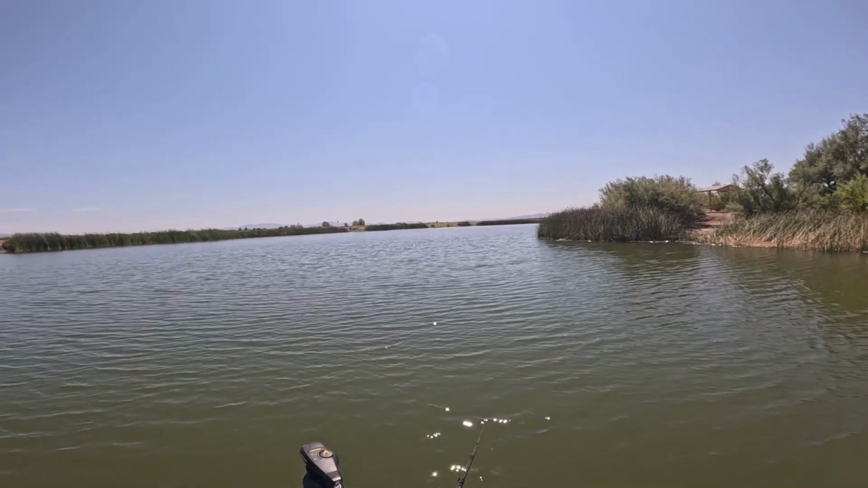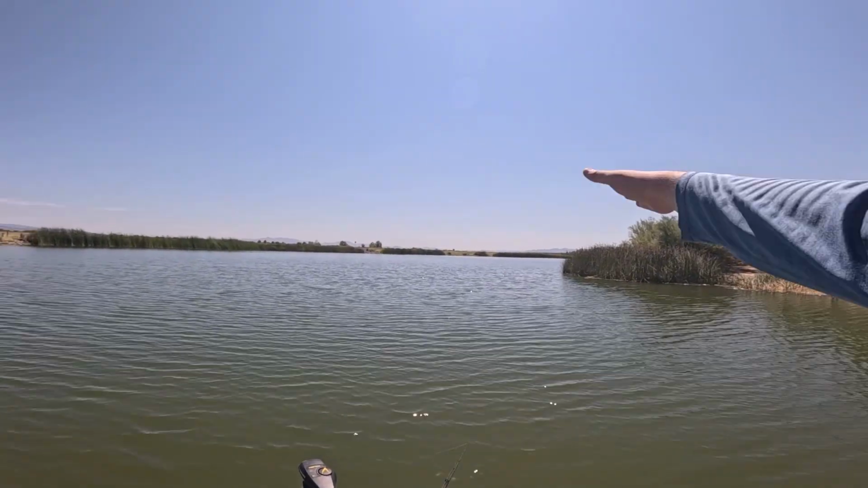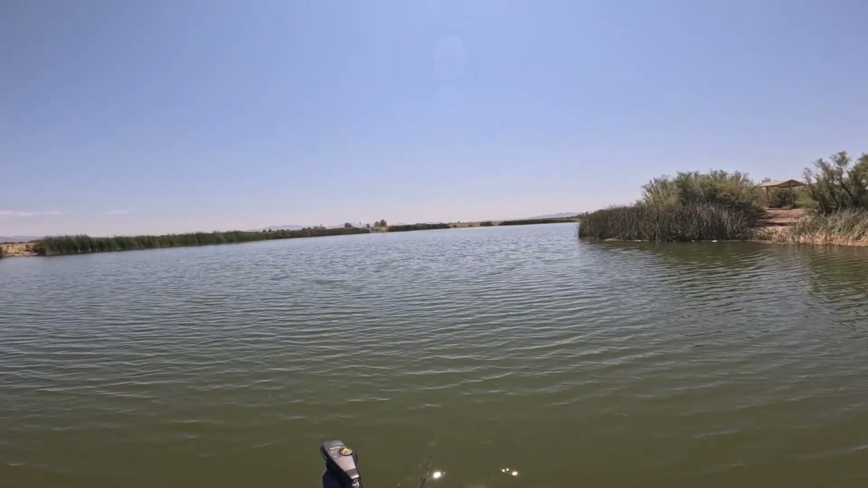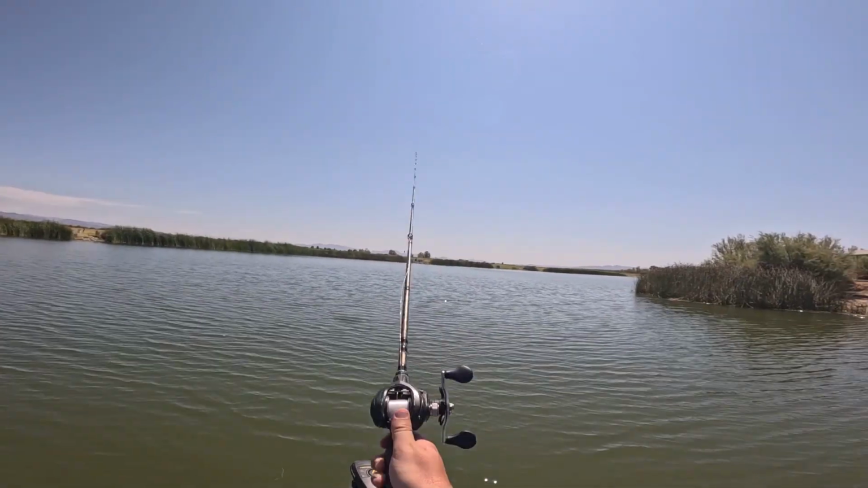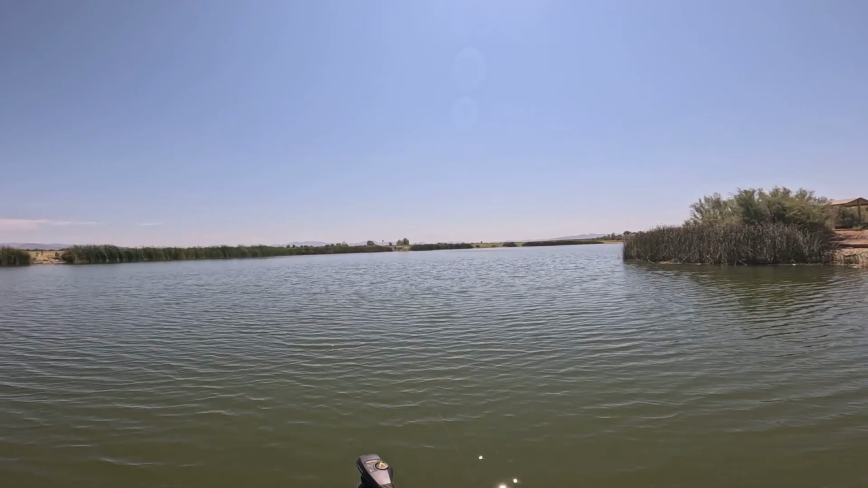Okay, so scanned this point and looked at it, and there's a little shelf. It actually drops off steeper on this far side than it does right here. And I'm gonna run just the rim of it where it goes from like 4 foot to like 8 foot. There's a little drop off point.